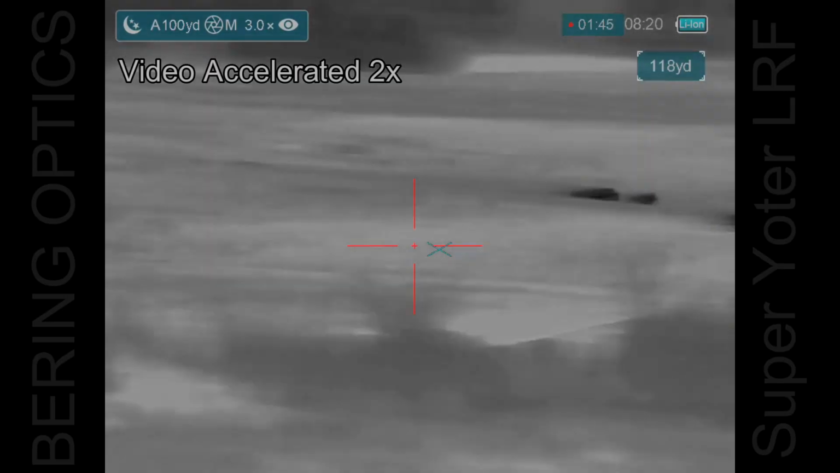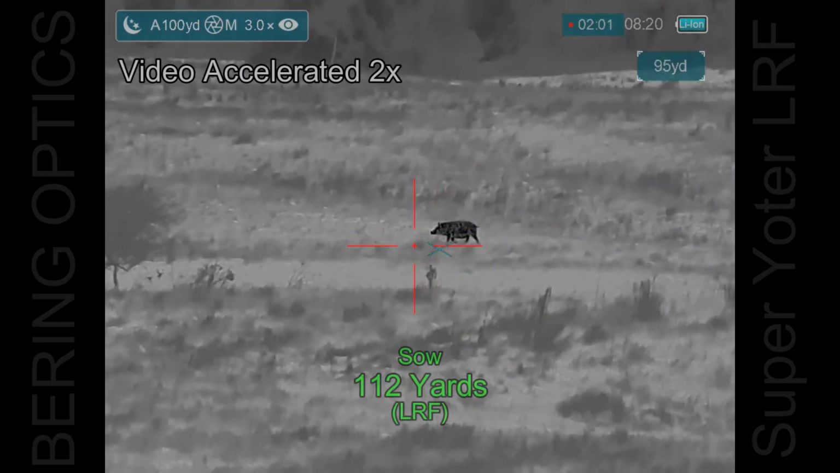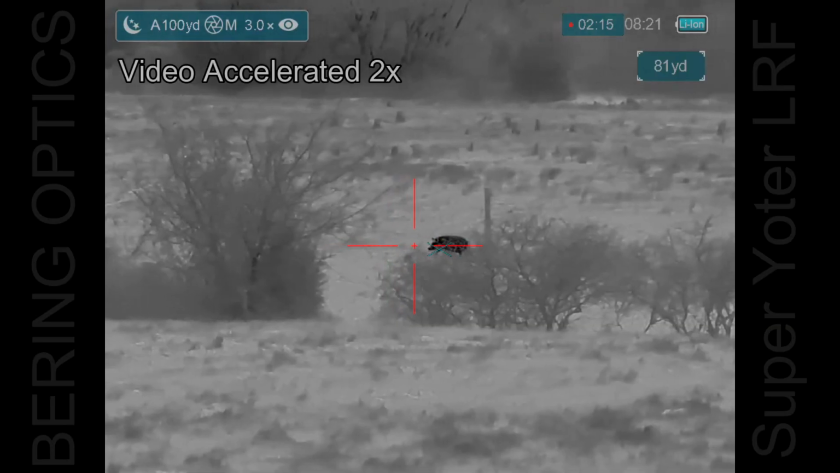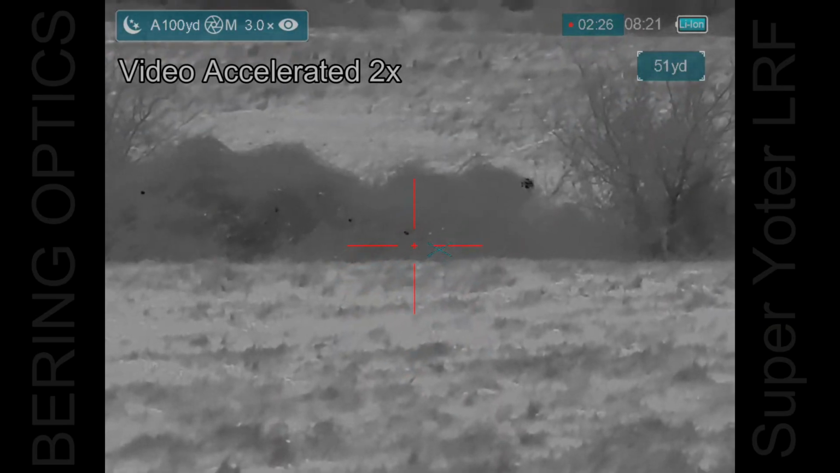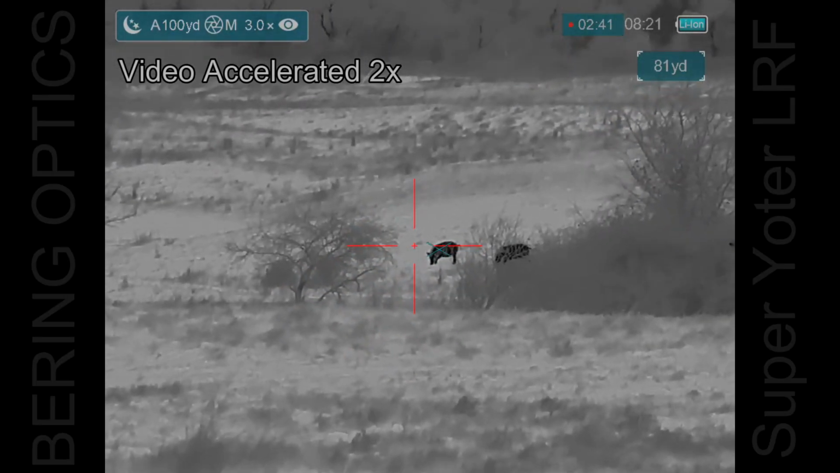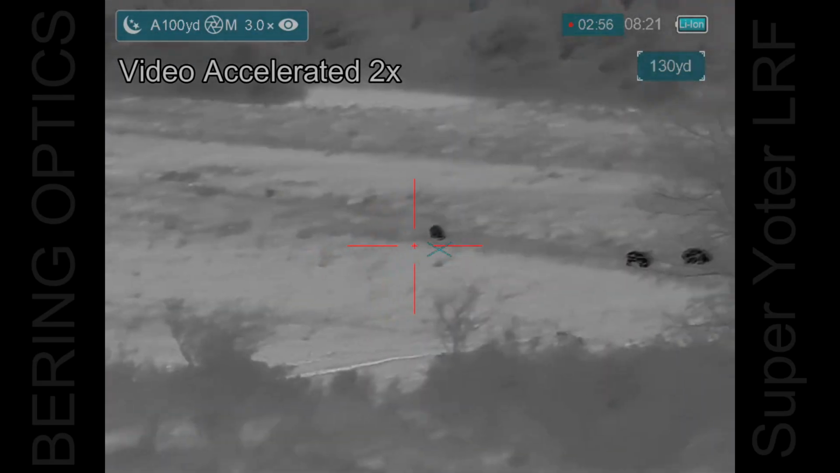Here comes another one. And that looks like that's going to be a sow. And maybe the rest are coming along as well. And maybe behind the foliage there's just another rooting area that they like. Okay, they're coming up the other side. And then they go back in.